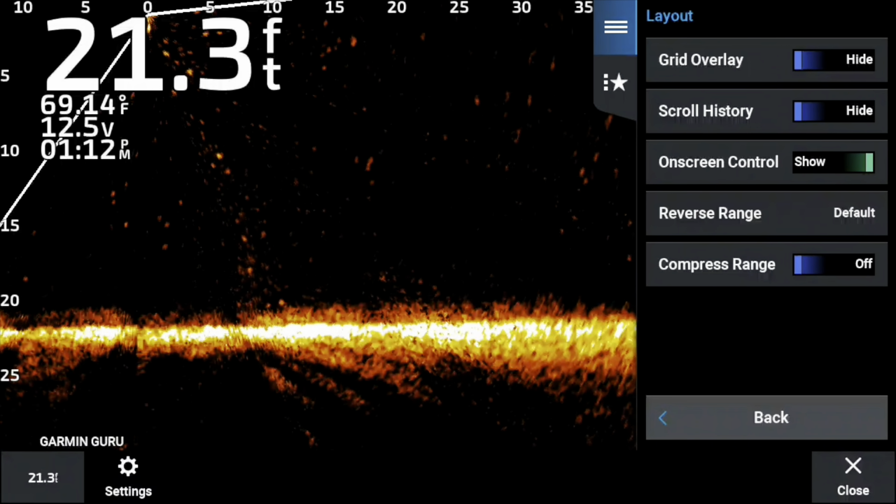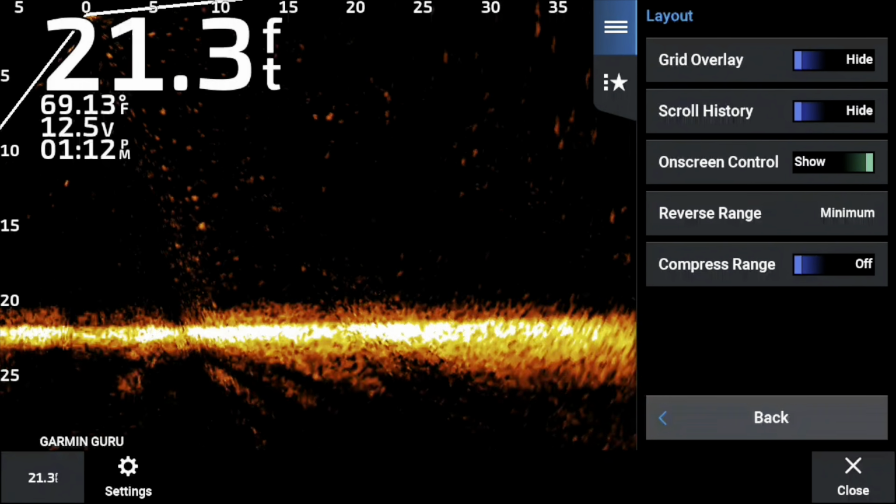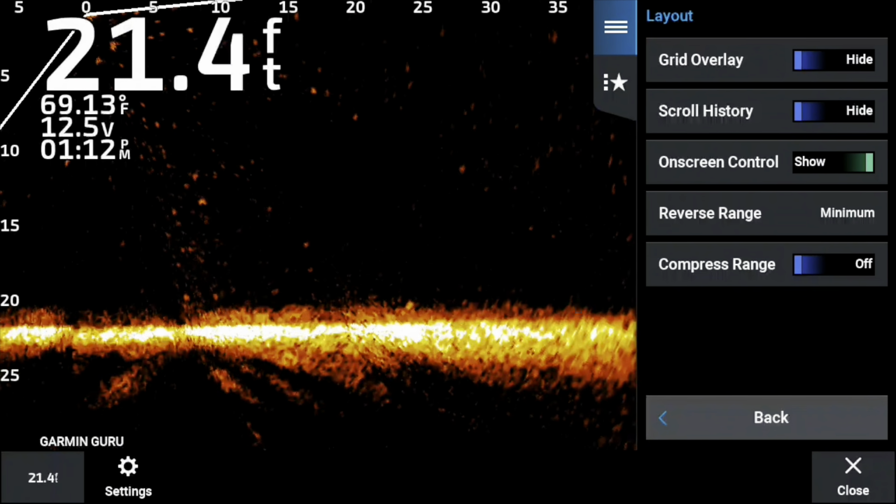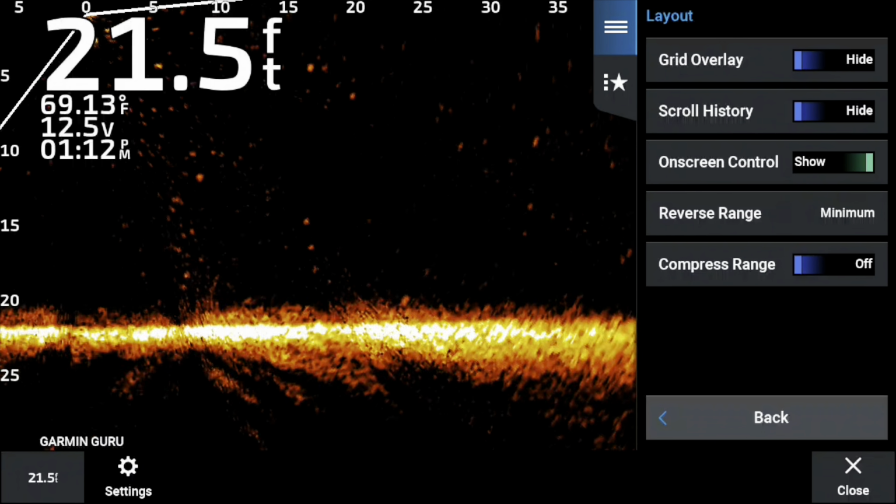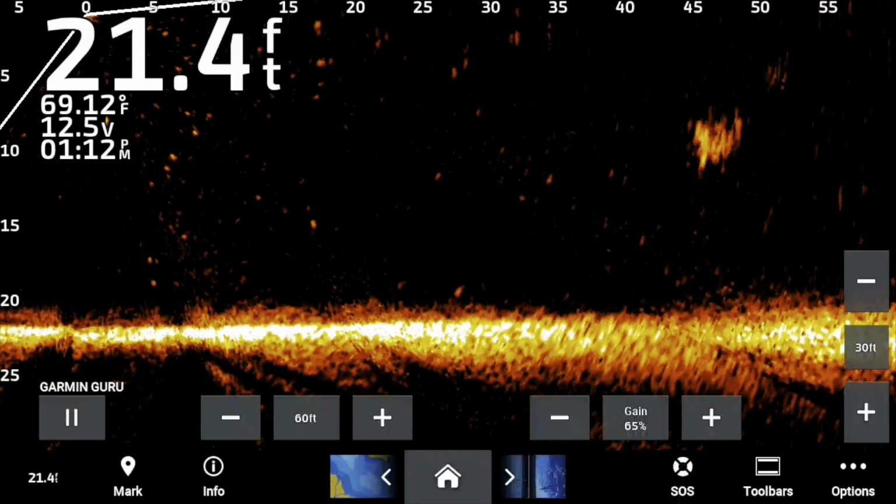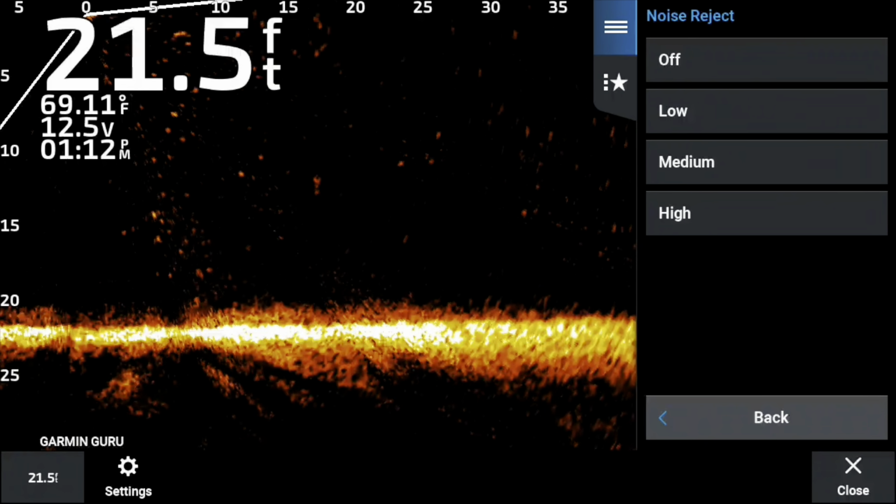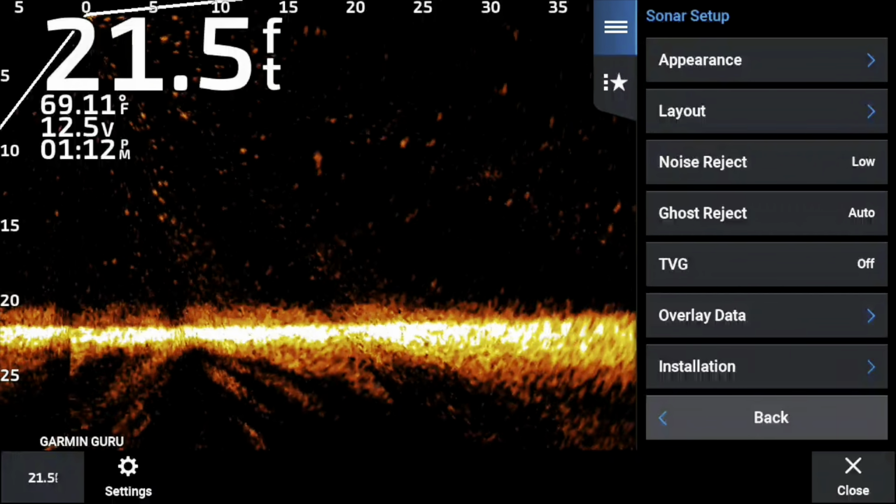I never use scroll history. It never really does anything for me. And I like the on-screen controls because I use the 8-foot rule with the bottom. I'm able to leave that on-screen control at the bottom and it not bother anything. Reverse range, I kind of tend to use minimum. I used to use off, but now I use minimum.